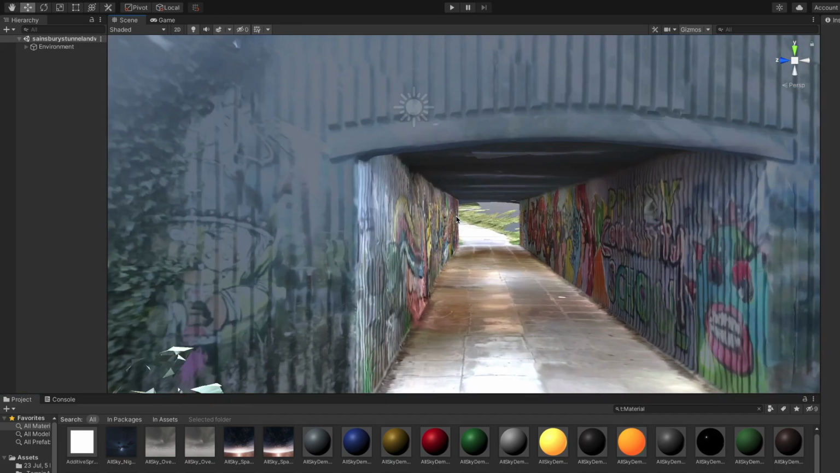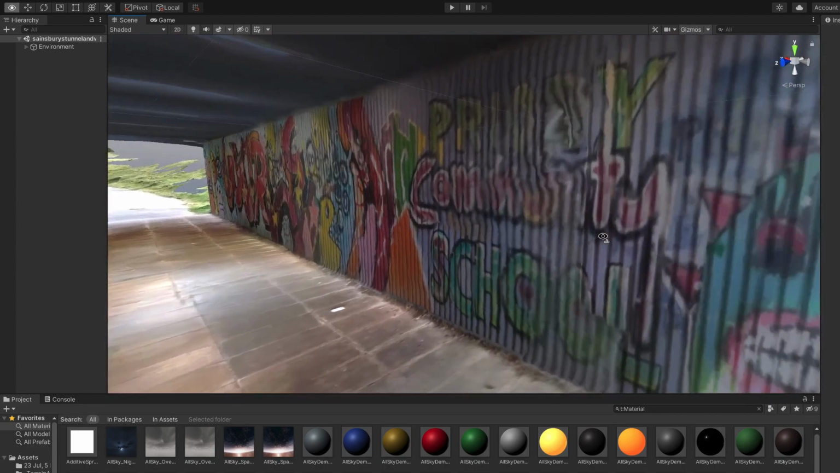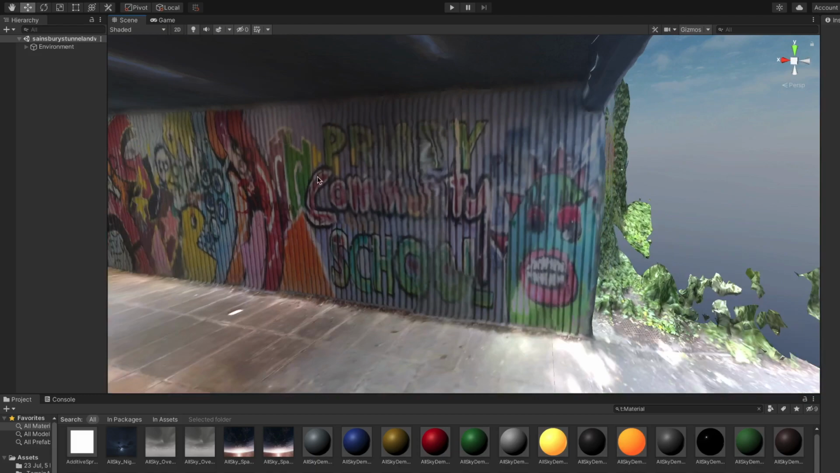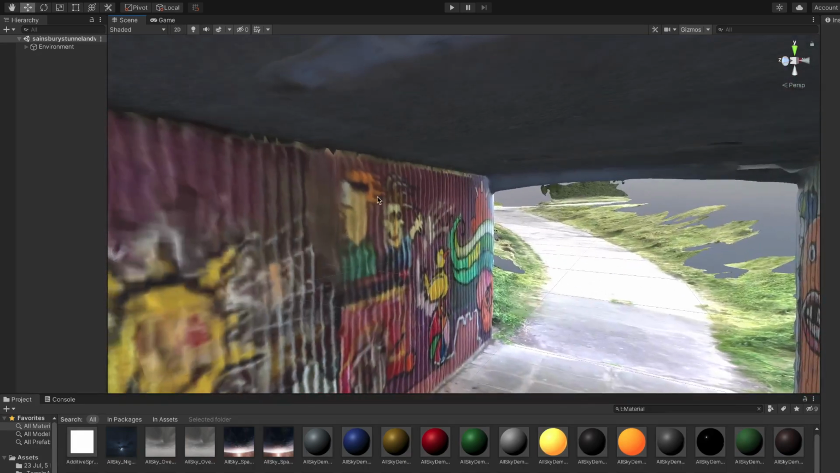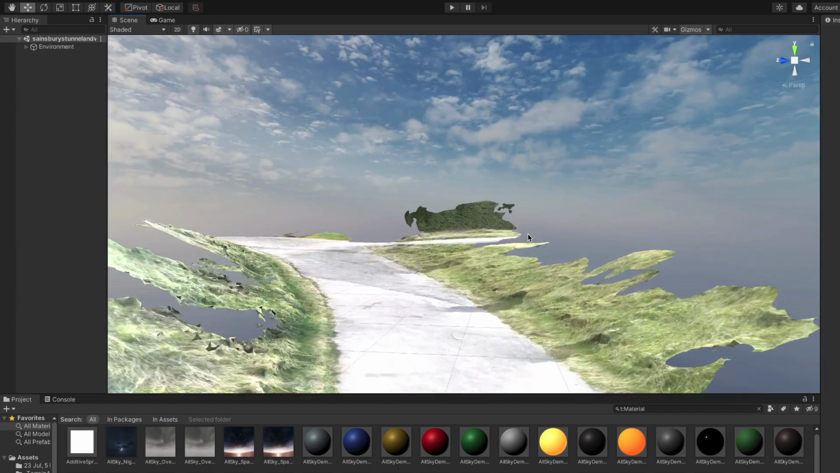Now Polycam seems to do it really well in here, but I've noticed it's done it backwards for some reason, because this bit here is supposed to be over here, and then it goes all the way up to the hill.